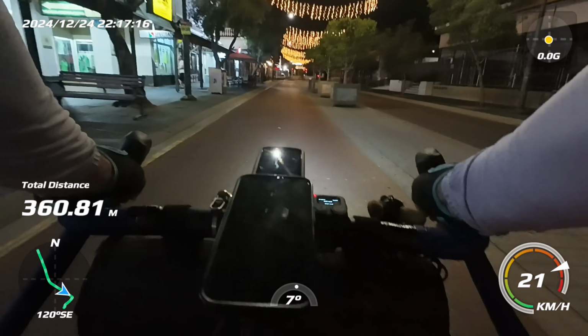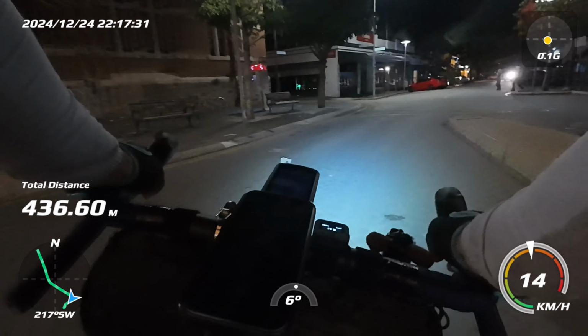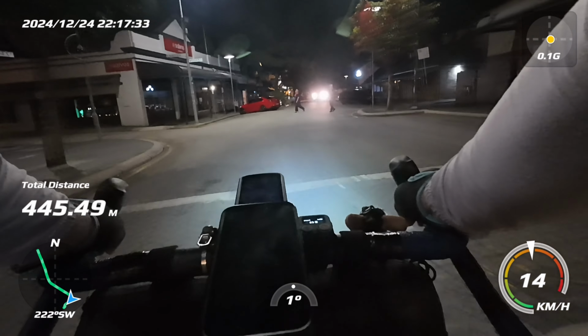It's noisy. So, local yellows around, of course. You can always count on that.